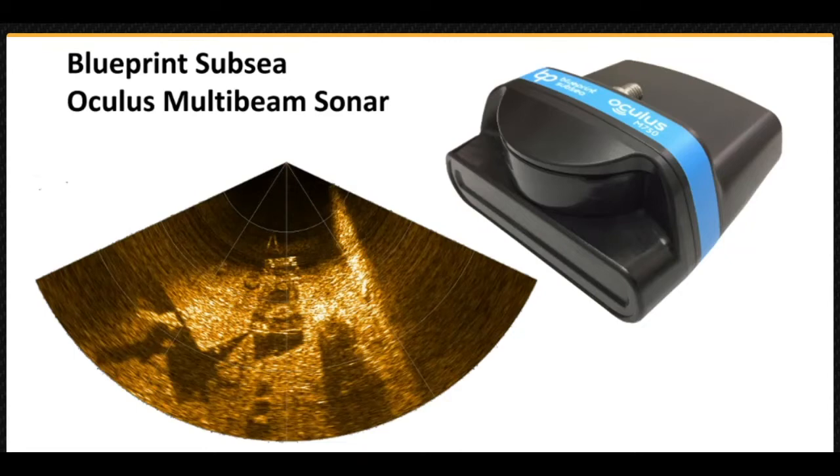In this lesson we will explore the features of the Oculus sonar and the settings and adjustments to achieve the best results while using it.